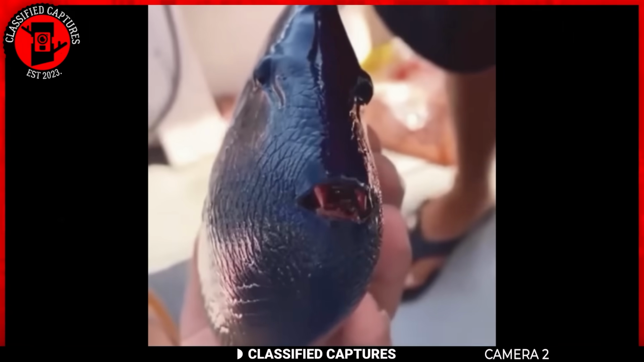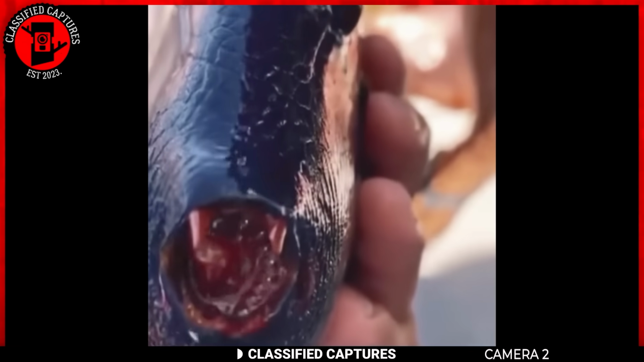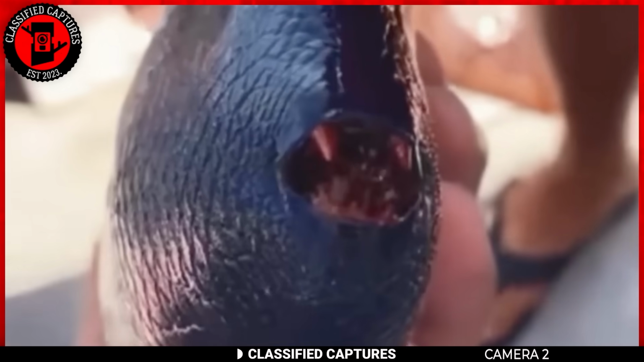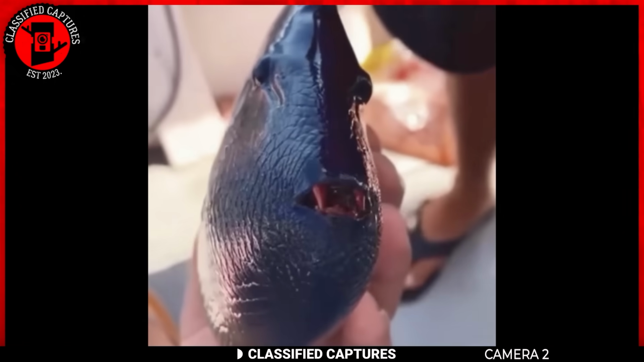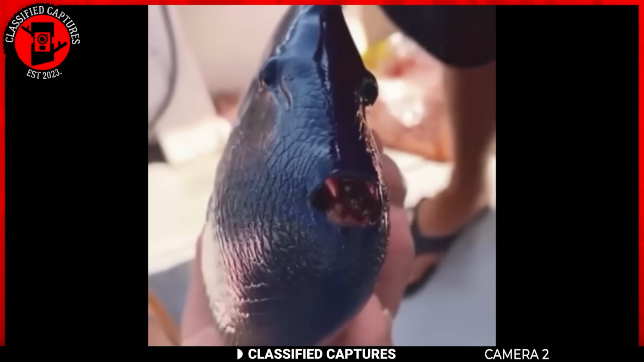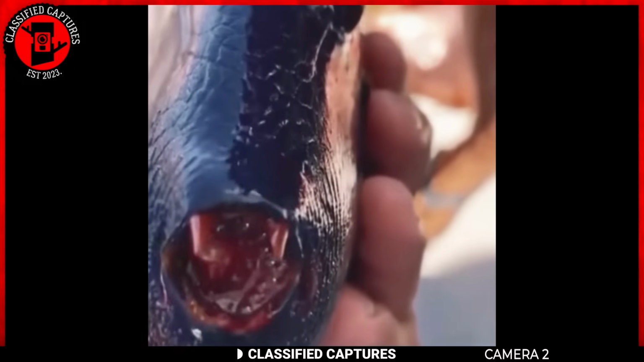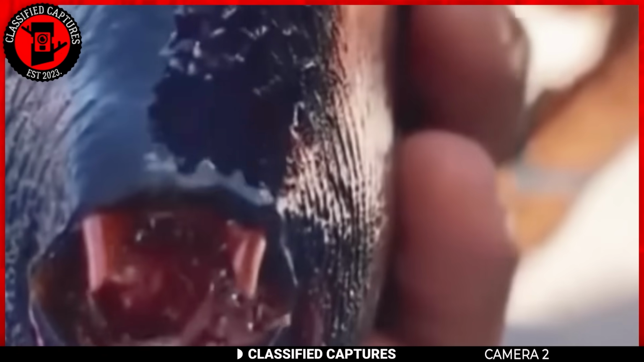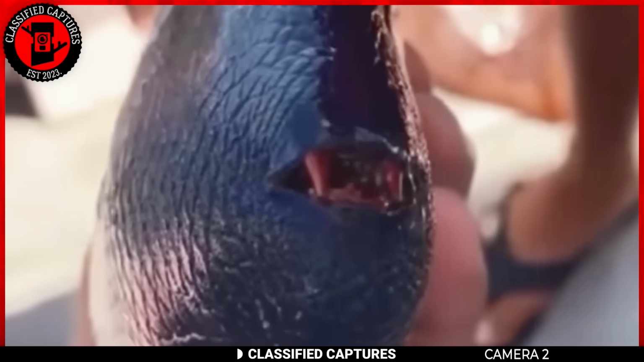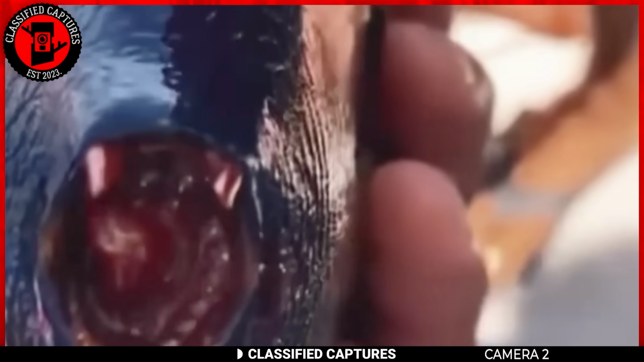Well, it seems these fishermen stumbled upon a creature that could give anyone a pause during their routine fishing expedition. In this footage, a group of men went fishing expecting a standard day at sea, but nature had a surprise in store for them. What they pulled from the depths was no ordinary fish. Instead, they found themselves face to face with a black, flat creature sporting two menacing fangs protruding from its mouth. It's like something out of a deep-sea nightmare.